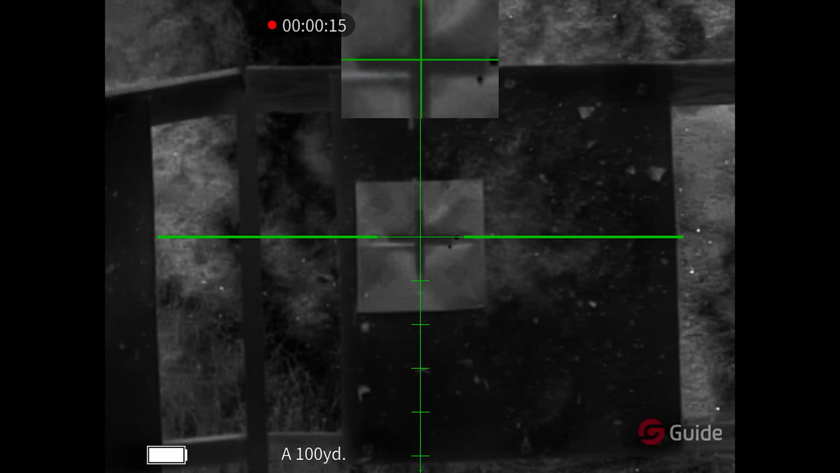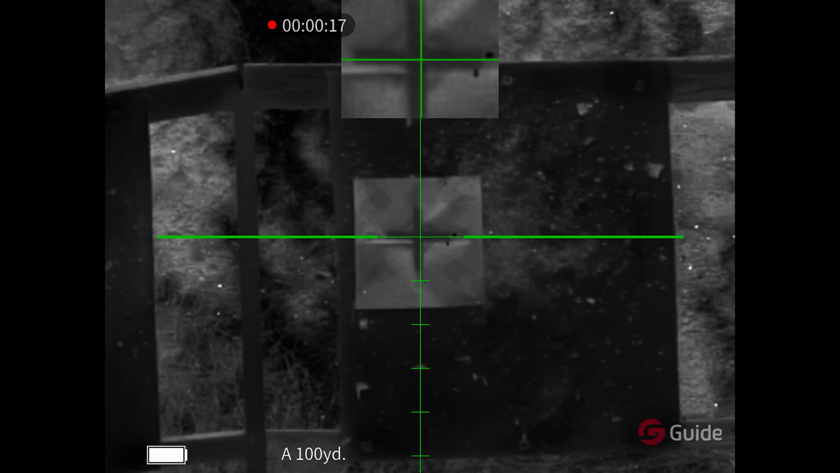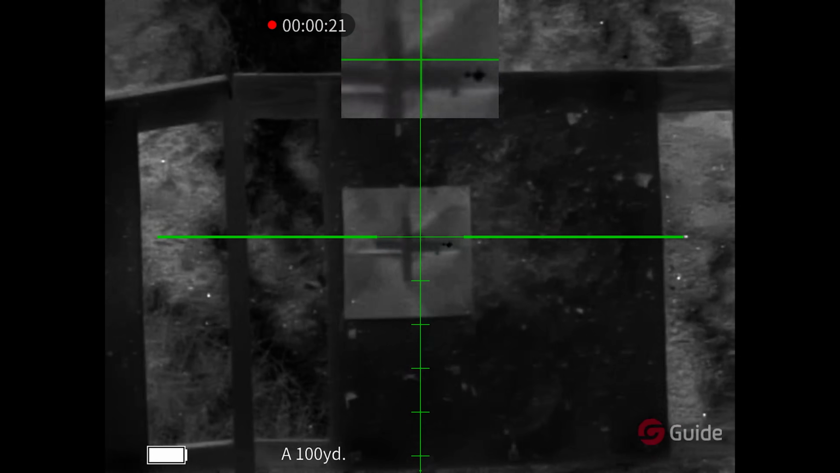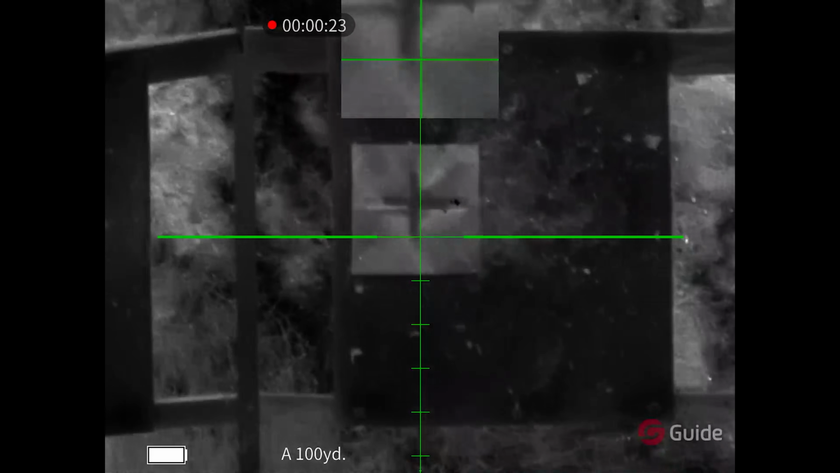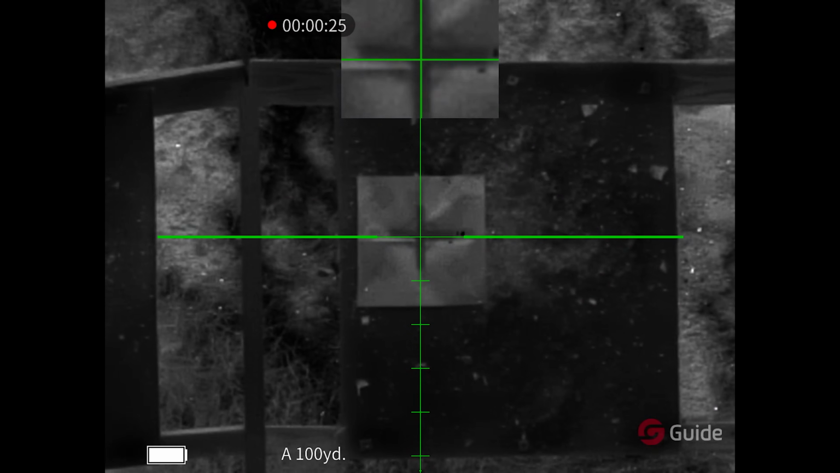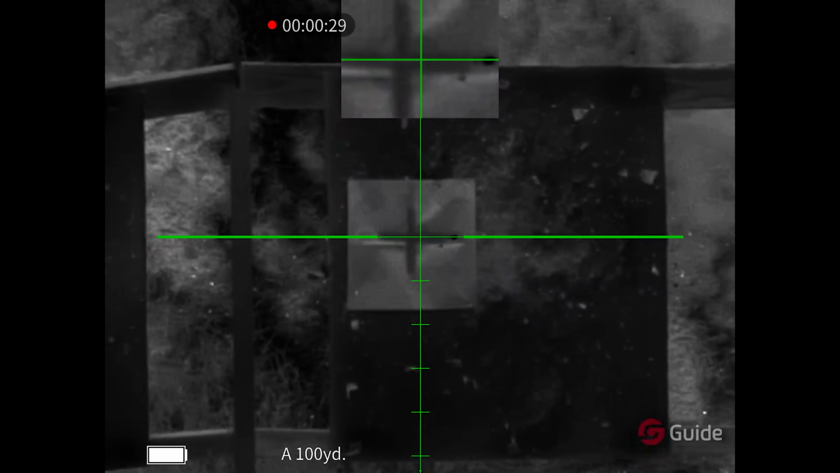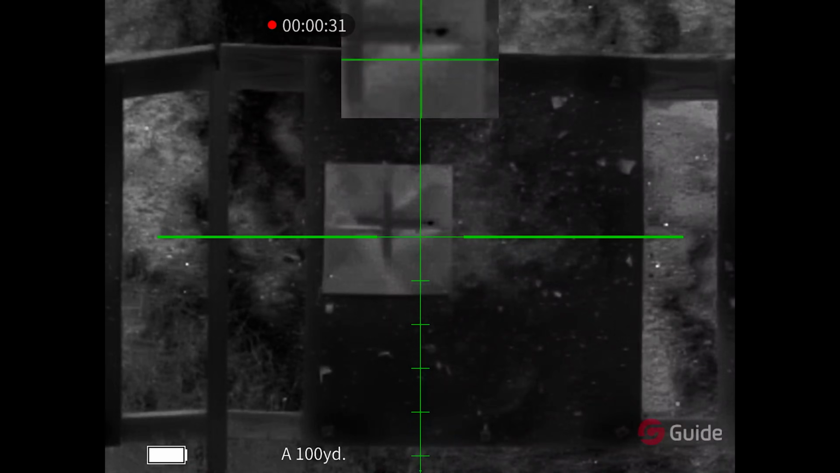Now I do want to shed further insights on the zeroing process. So what I like to do is I will just shoot at a rifle target and I will get a pretty confident group. Now, fortunately on the Guide Sensmart 651 LRF, you can see the hits, which is very, very useful. And I'm gonna show you exactly why that is.